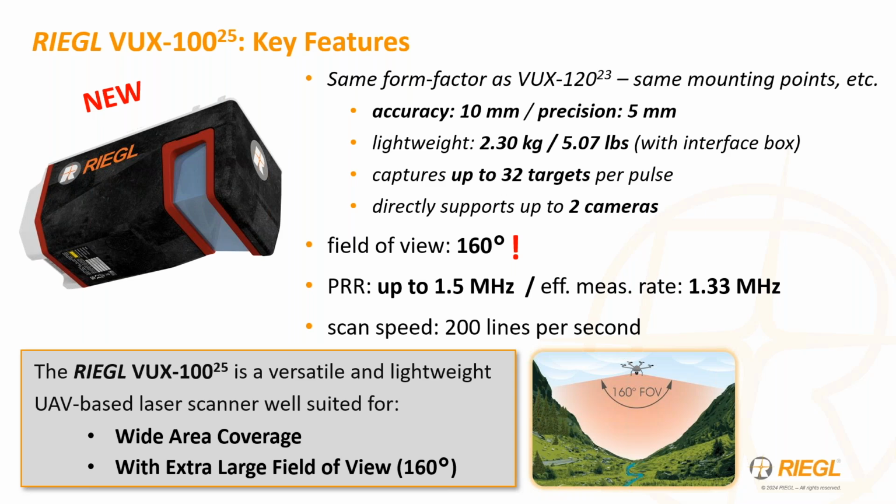But what's really different about this new VUX 100 is that it has an increased field of view. It is 160 degrees with an optimized laser pulse repetition rate of up to 1.5 megahertz, so that in that field of view, it is 1.3 megahertz.